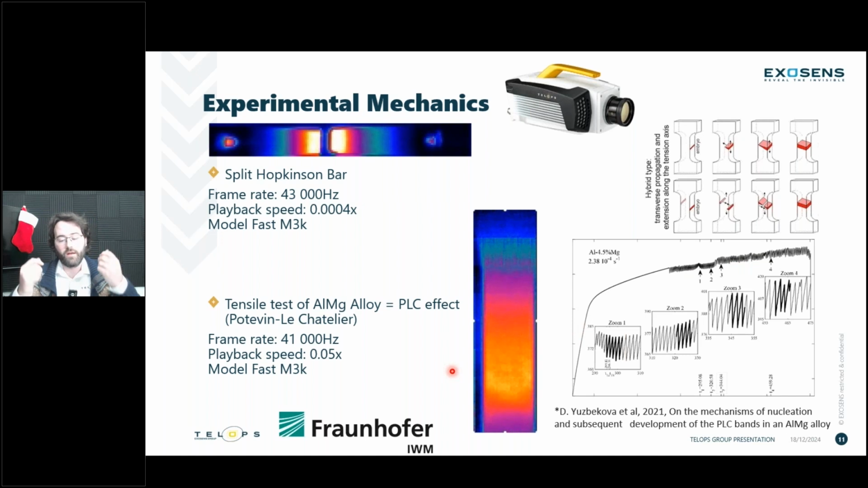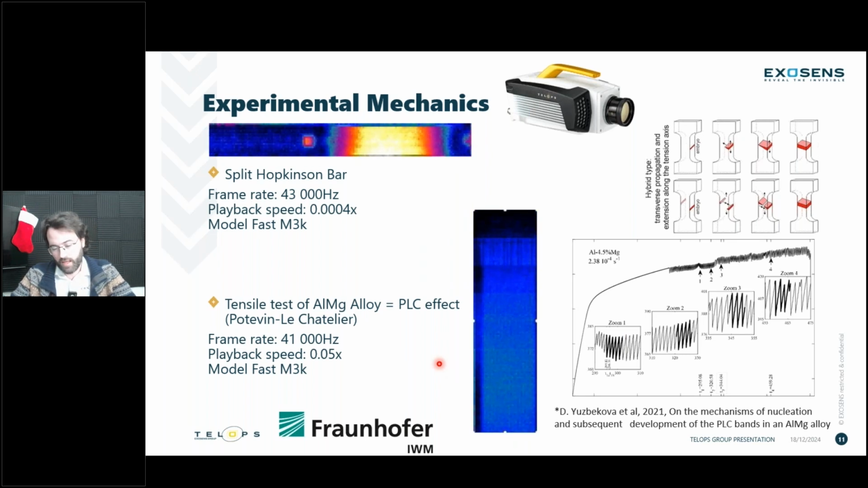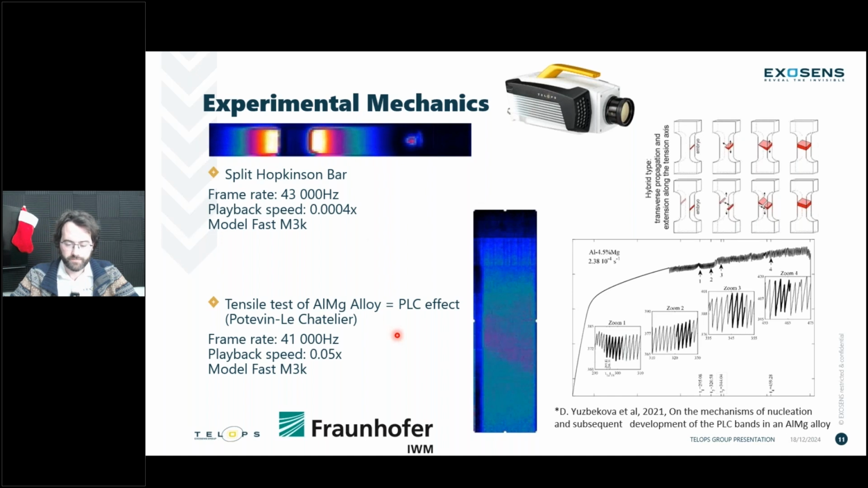And so we can actually see those dislocations and that really fascinating phenomenon appearing in front of your eyes with the infrared imaging cameras. It's not a phenomenon that's as fast as the splitting or the compressing of the split Hopkinson bar, but it's a really interesting phenomenon, and people can actually understand the energy that's being released in that beautiful phenomenon that we're observing here.